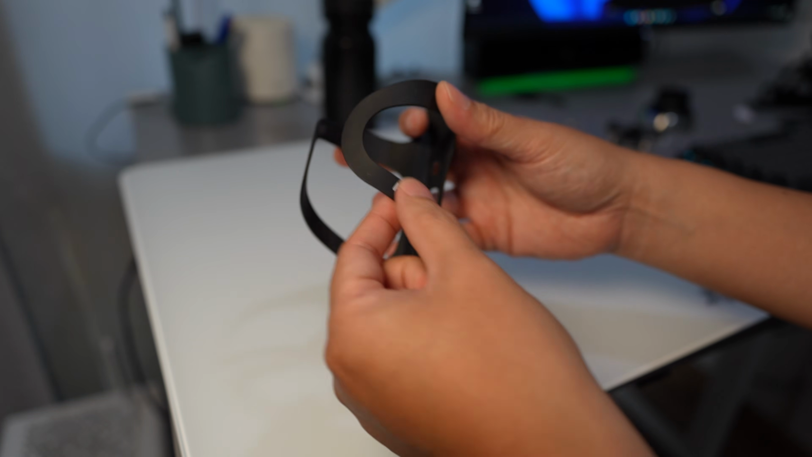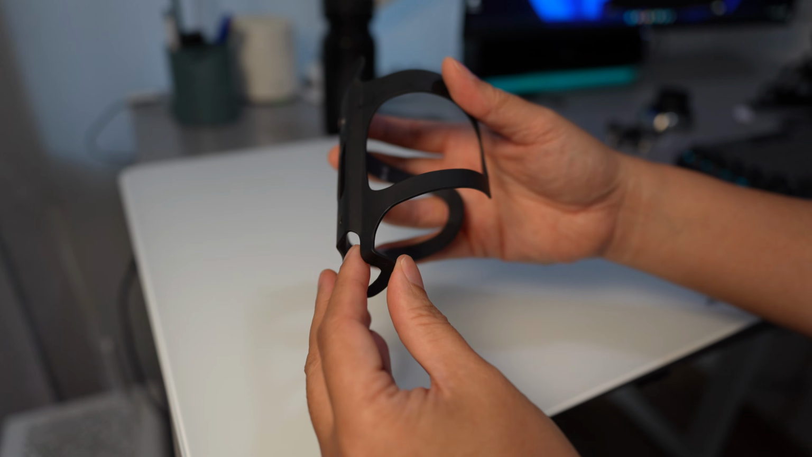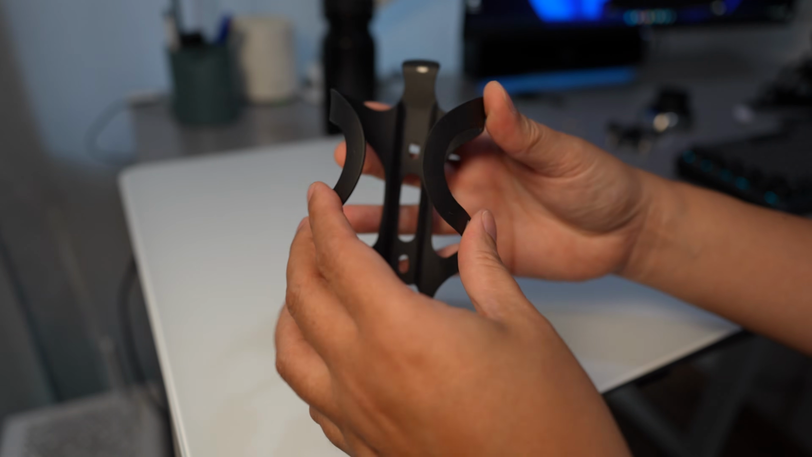And then I will reverse engineer this with FreeCAD, and then I will try to make a 3D printable version of this bottle cage, see if it works.